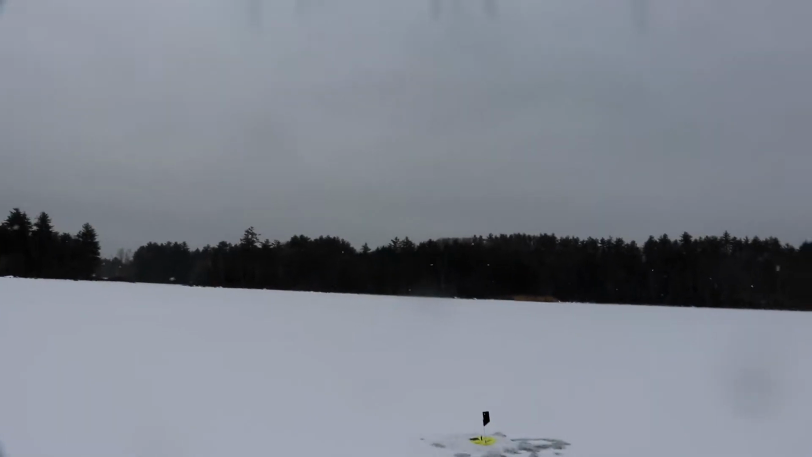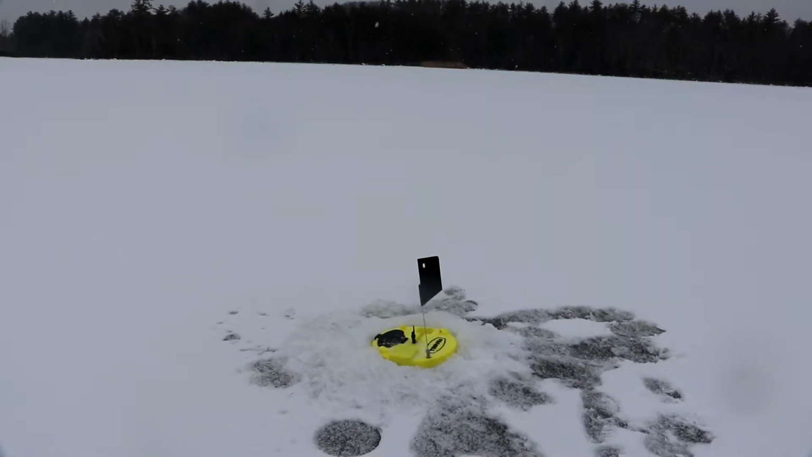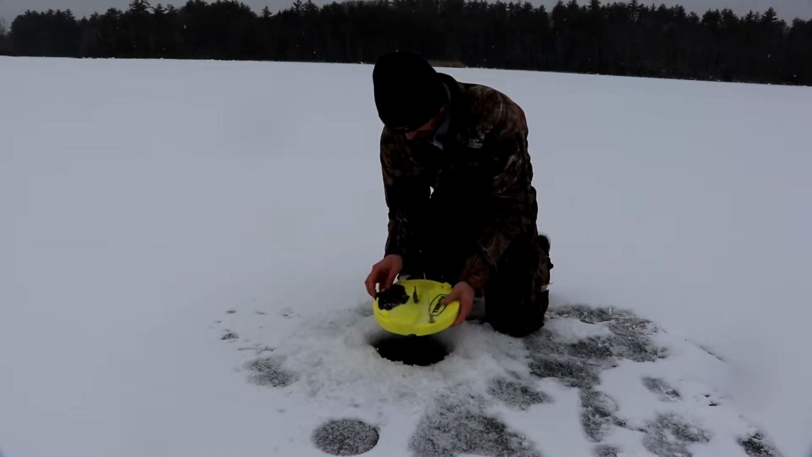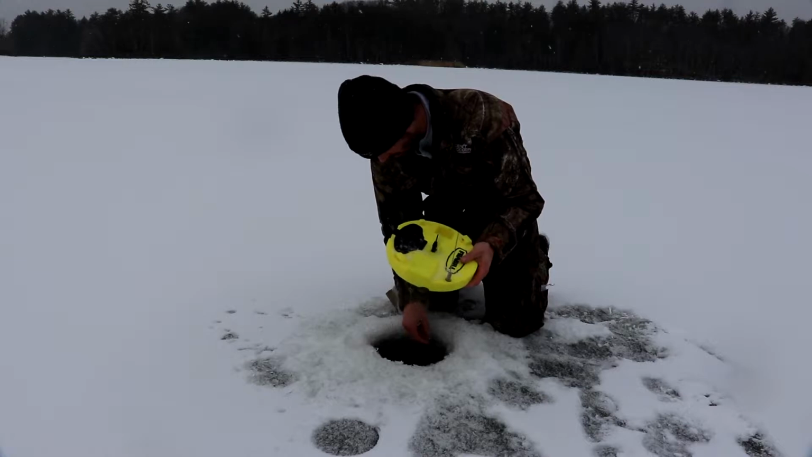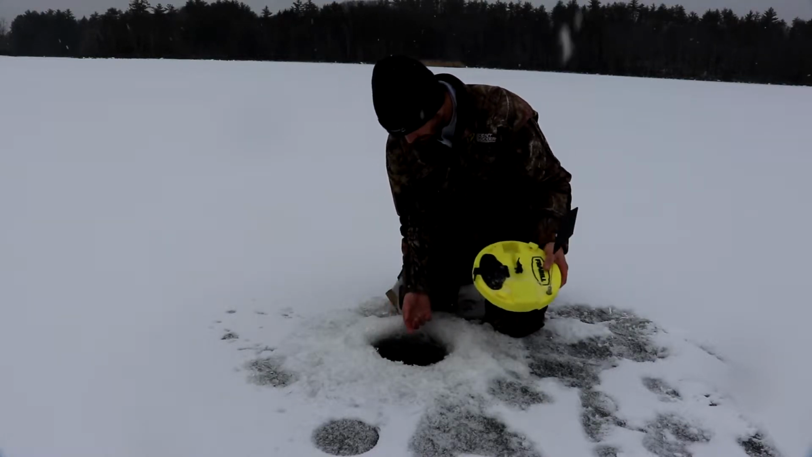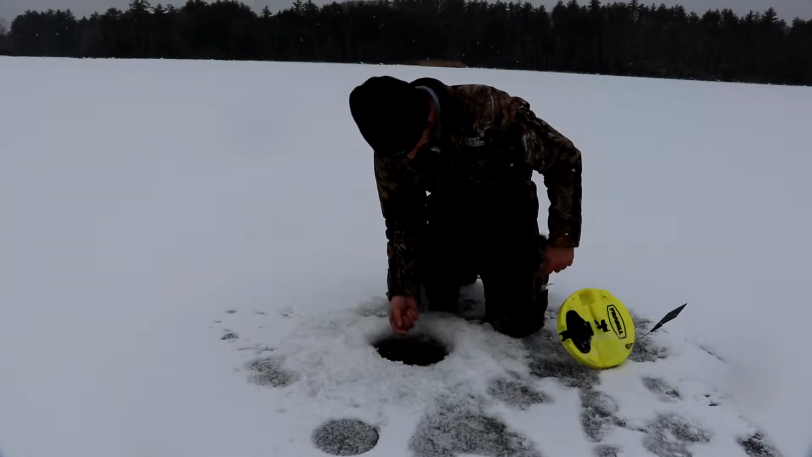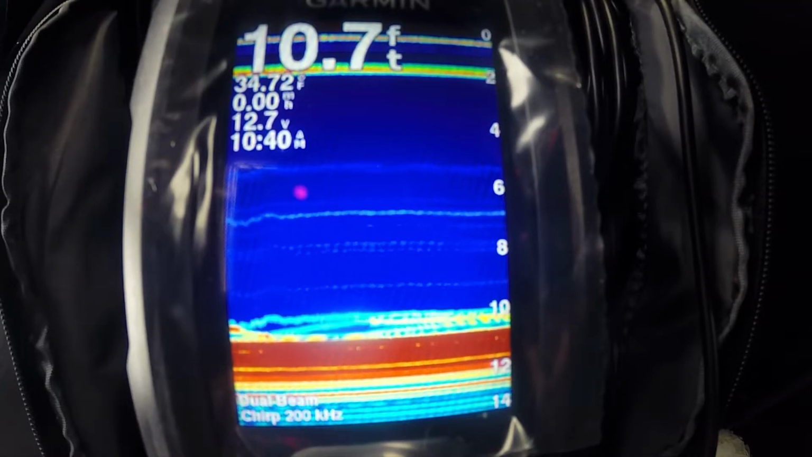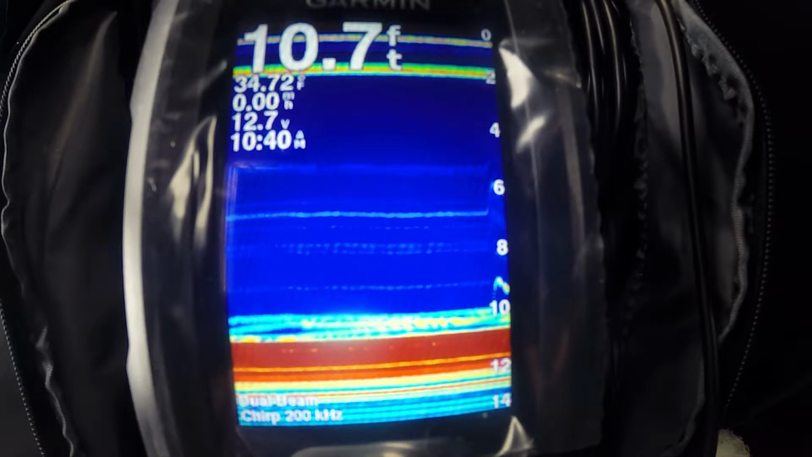All right, so got another flag here. Not much going on in the bob house. I've been getting a couple marks, but none of them are committing. Doesn't look like anything. Looks like I got 2 fish on me right now. Watch me get bit now because there's 2 fish. Little competition never hurt anyone.